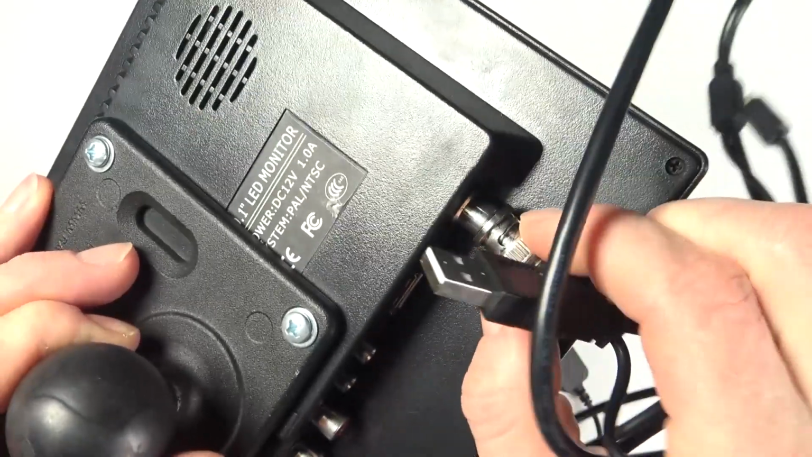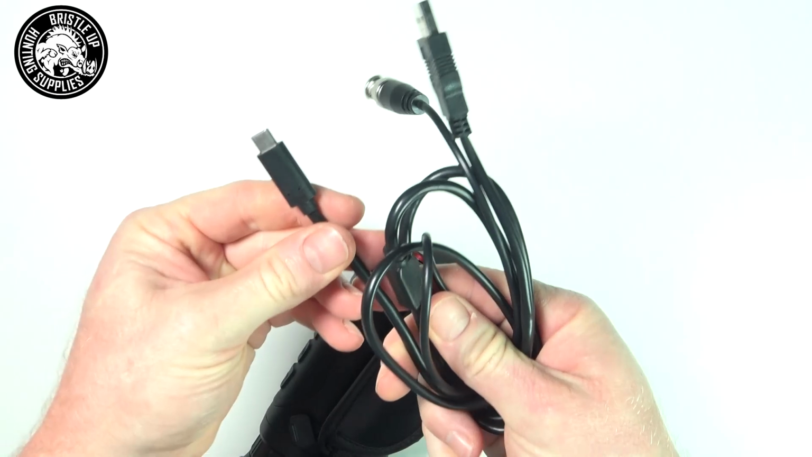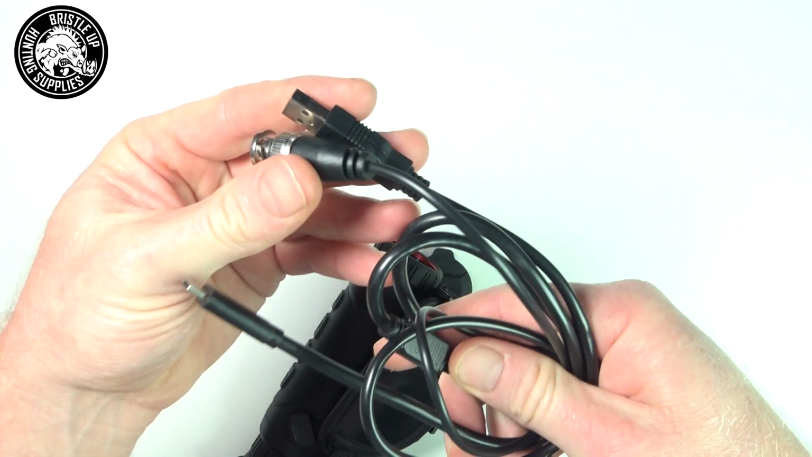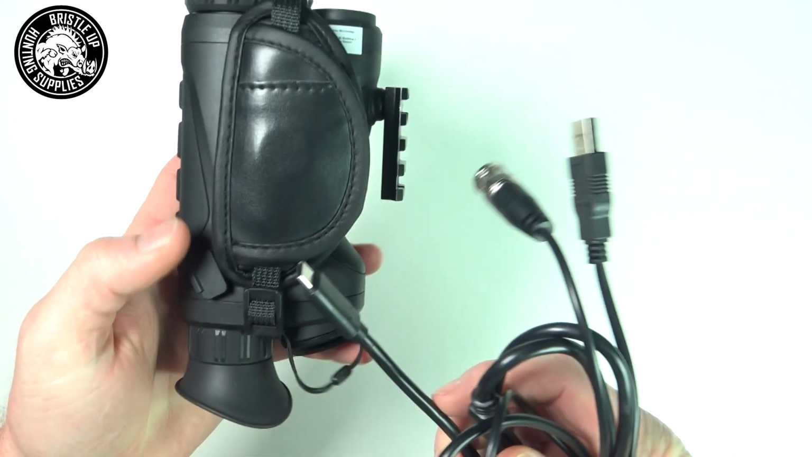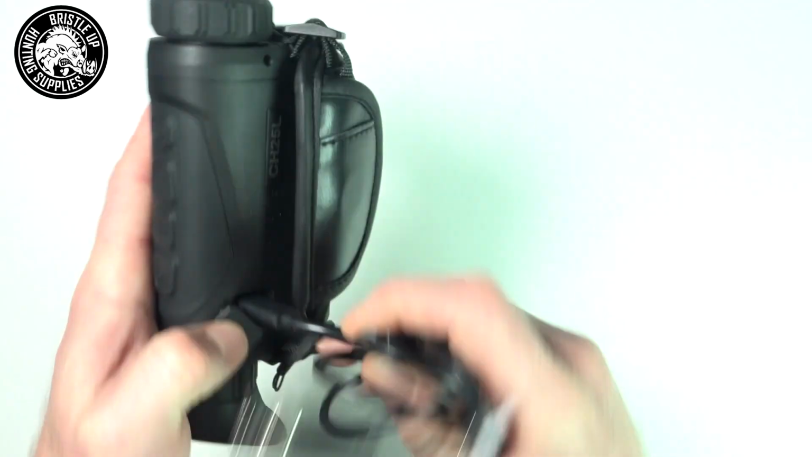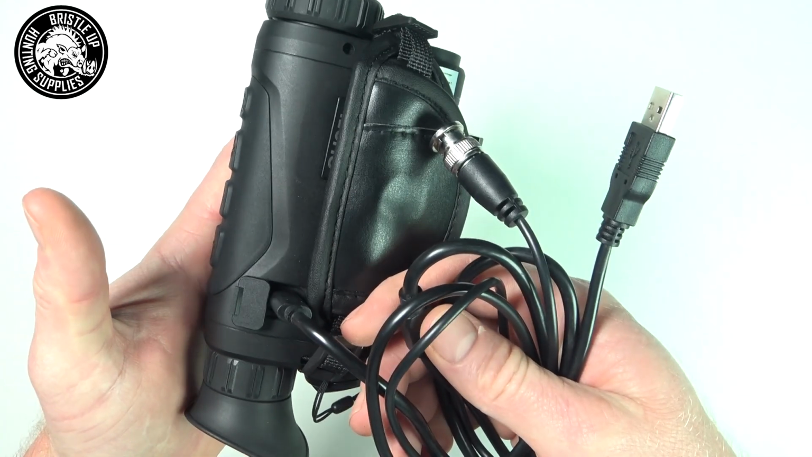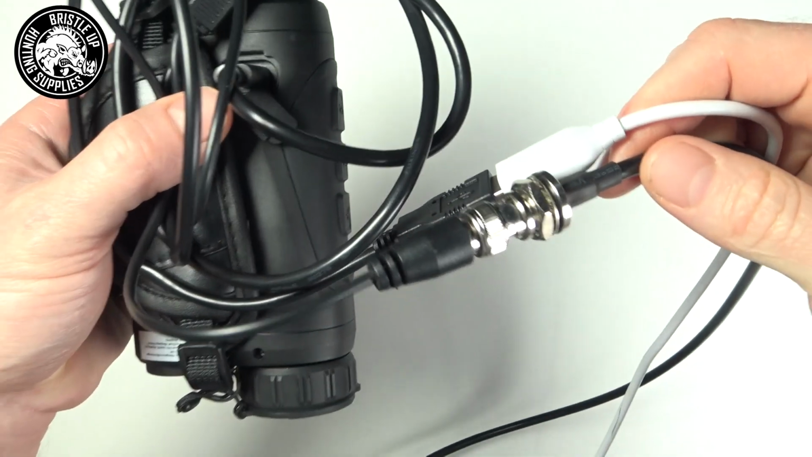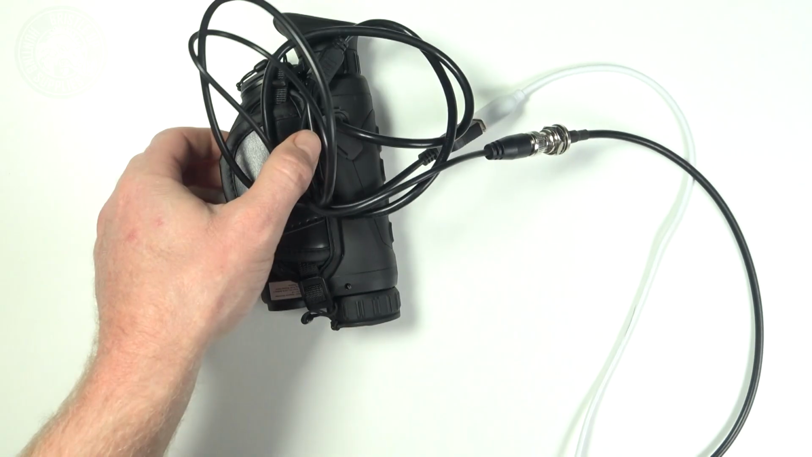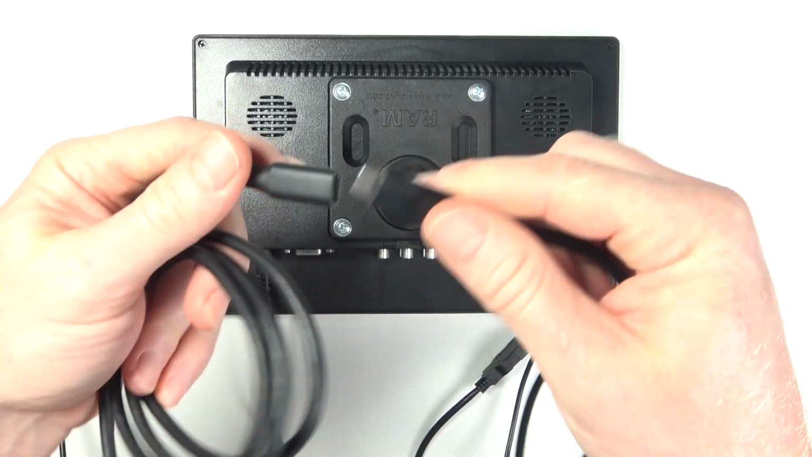There are two main ways different models of thermals use to output video to a monitor. Number 1. Using a specially designed splitter cable made to suit your model of thermal. This allows you to split the cable into two from the USB port on the thermal. This creates a separate cable for the video signal and one for power. You can either have the splitter cable on the thermal end of the setup and run two cables inside the cab, or you can run a single cable into the cab and split it inside the cab.